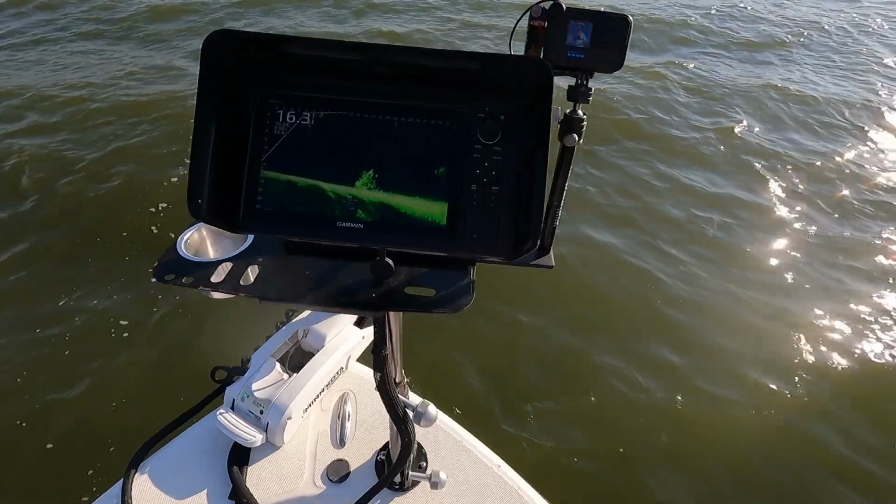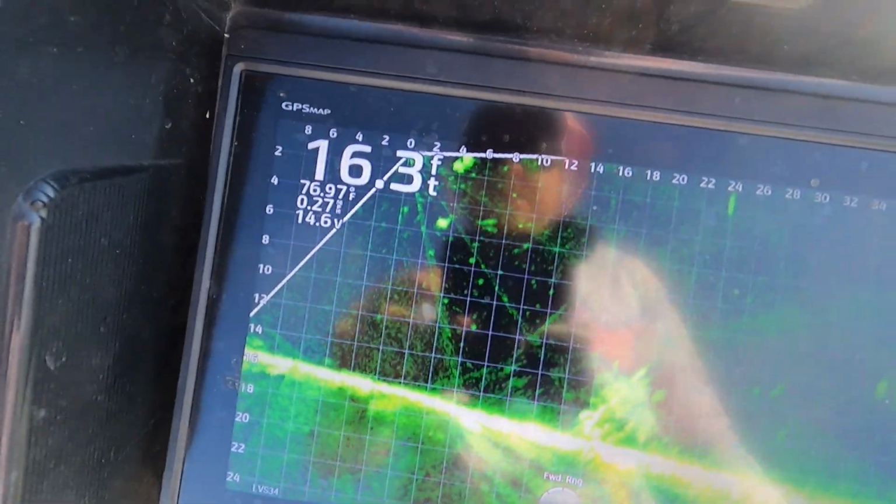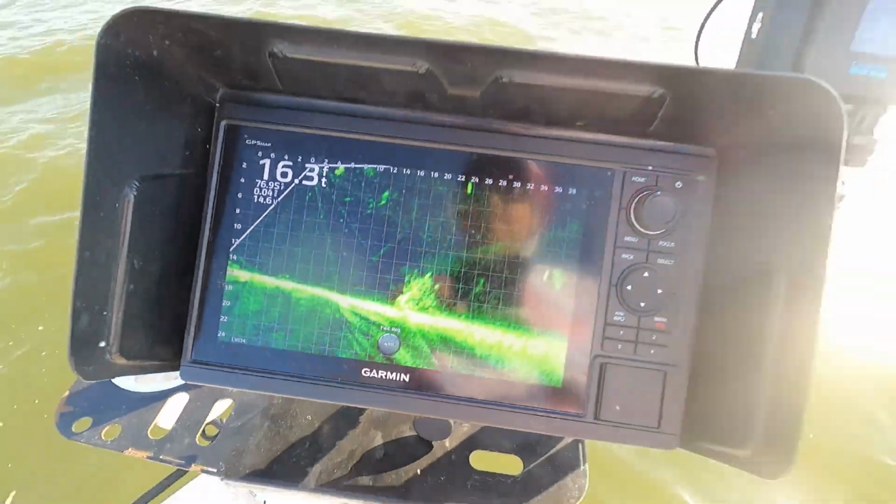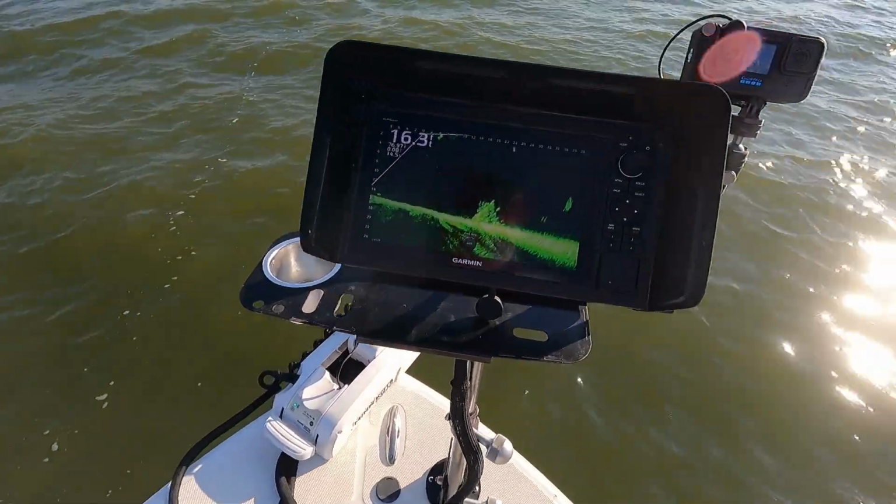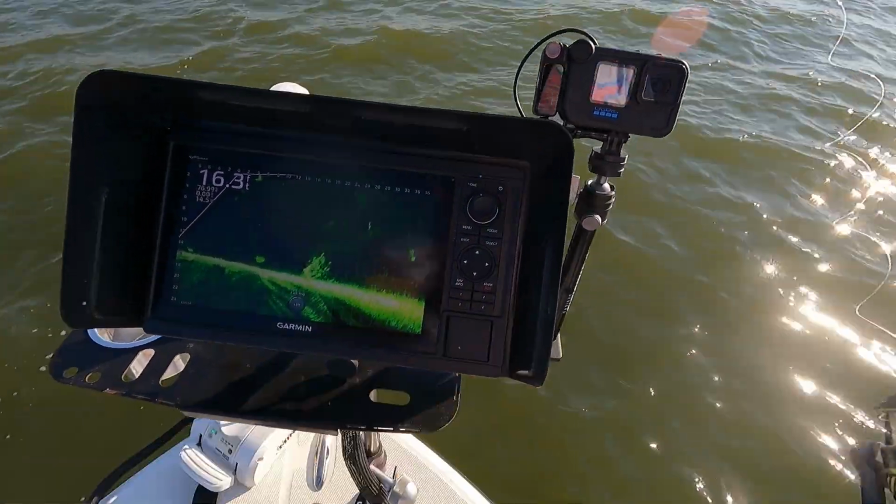Okay, here we go. Real quick, that's what white bass look like. See those white bass in the top left corner? All right, so that's our pile right there, guys. So let's throw down to it. It's 18 foot out, so I want to cast to about the 22 to 24 foot mark, which is what you can see there.